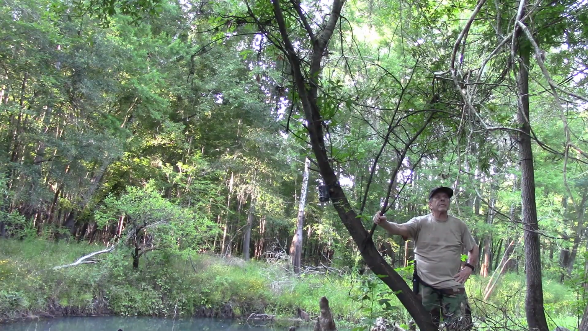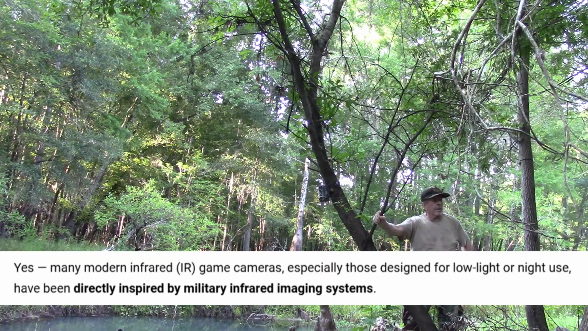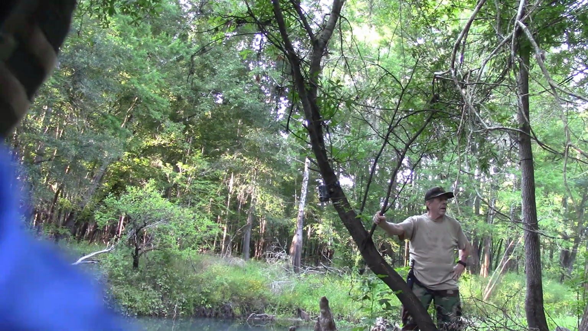Okay, so now I want to teach you a little bit about the game cameras, because many of the modern infrared game cameras, the IR, like the ones we use, are designed for low light and night use, and they have been directly inspired by military infrared imaging systems.